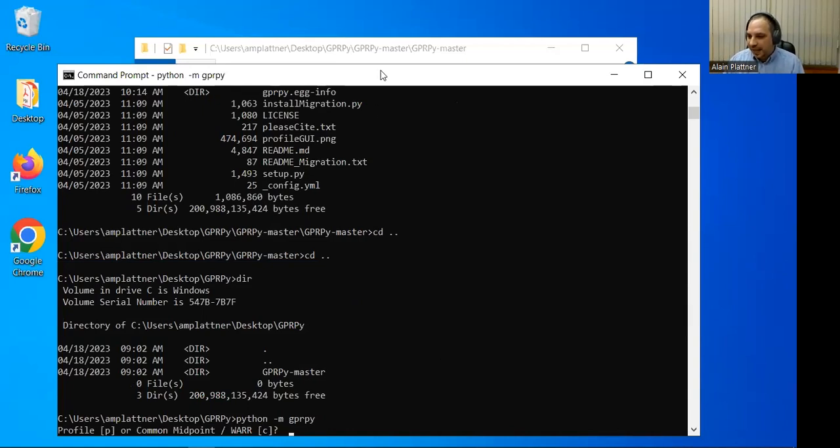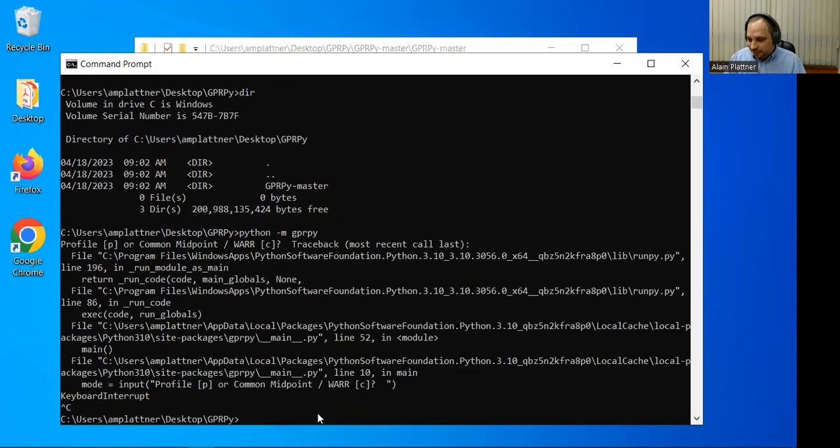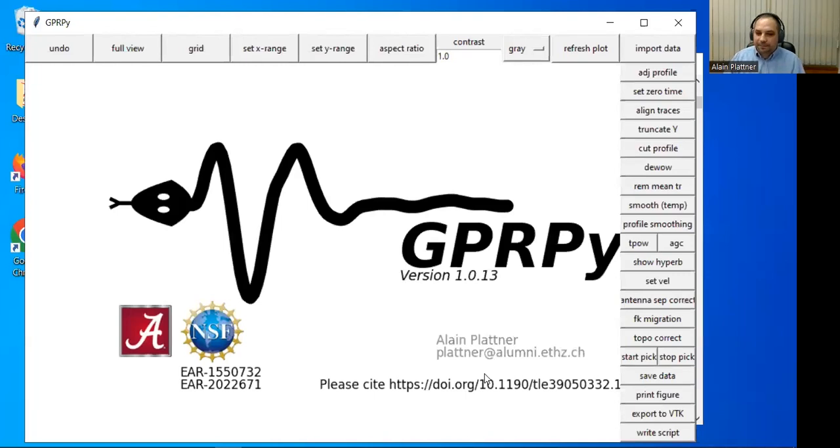The first thing it will ask you is, do you want profile or common midpoint? You can type P and then enter for profile. That's what we're going to talk about first. Another way of doing this, I just press cancel, is you can directly type python -m GPRPy and then P, and it will directly go into the profile mode. By the way, this could take a little bit longer the first time you start it because Python needs to organize some packages in the background, but the second time it should pop up just as quickly.